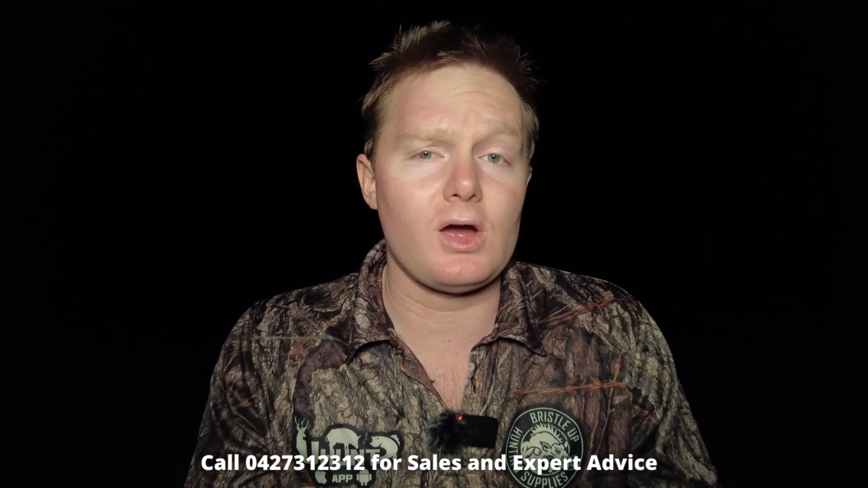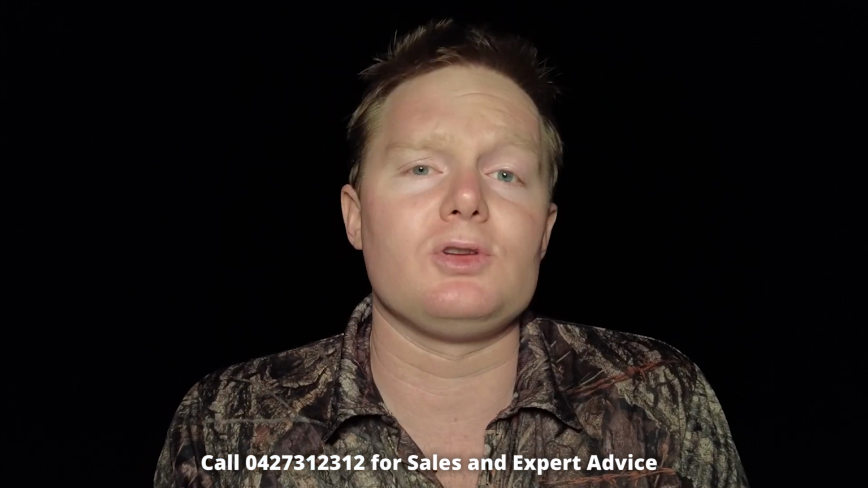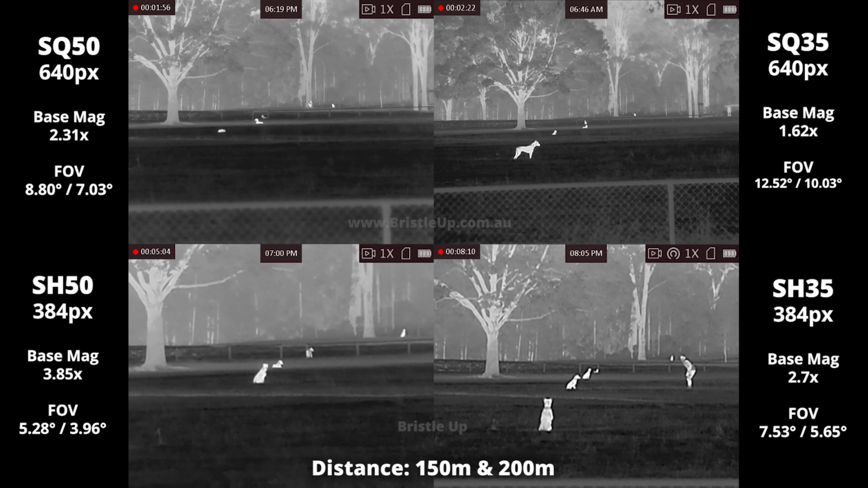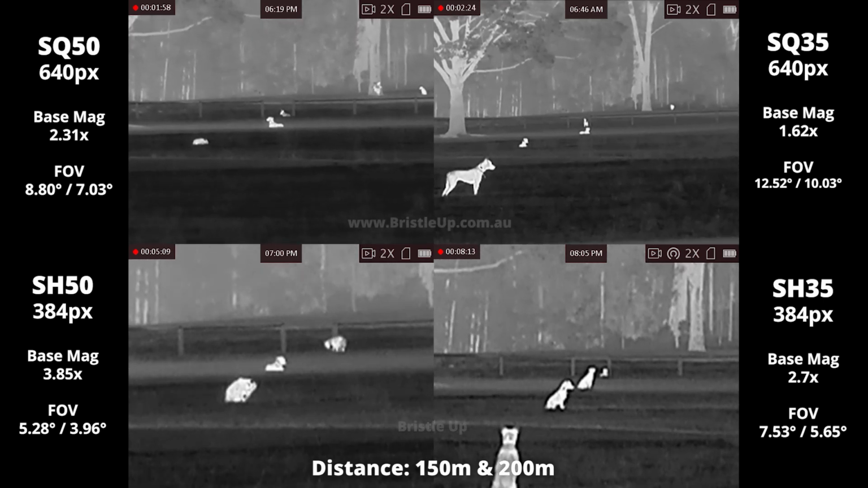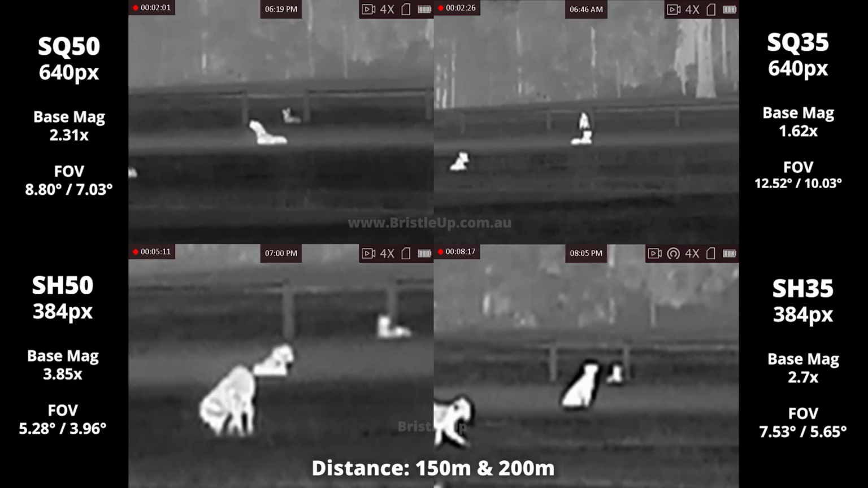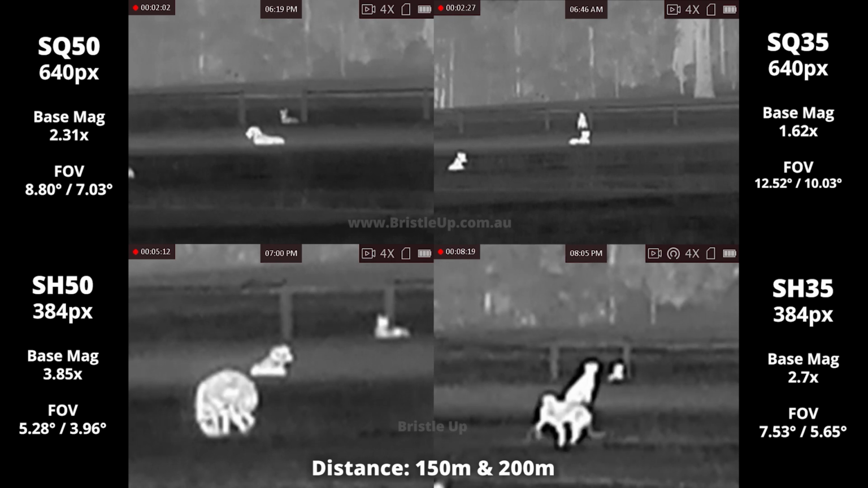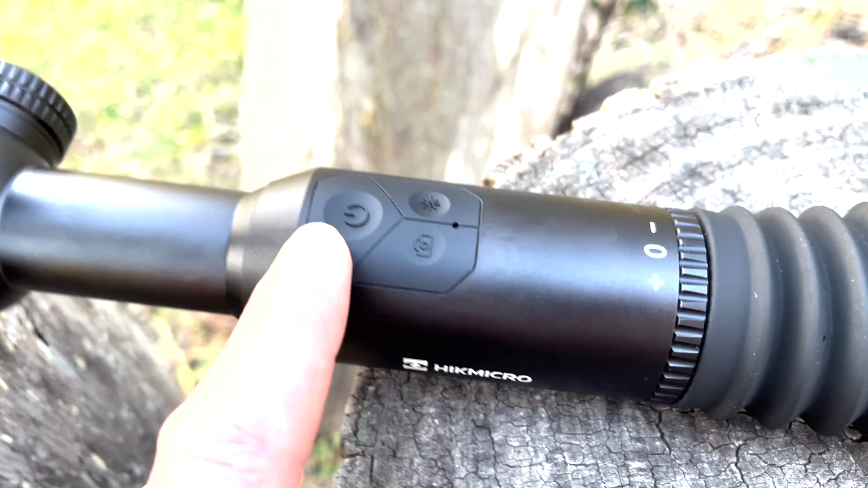As I say, there's no best thermal, it's about what's best for you and what you want to do with it. Coming up, we take a look at the image quality on each unit at different distances so you can make the right choice for the distance that you want to shoot at. We'll also cover standard features and specs across the series and how to use the device itself.